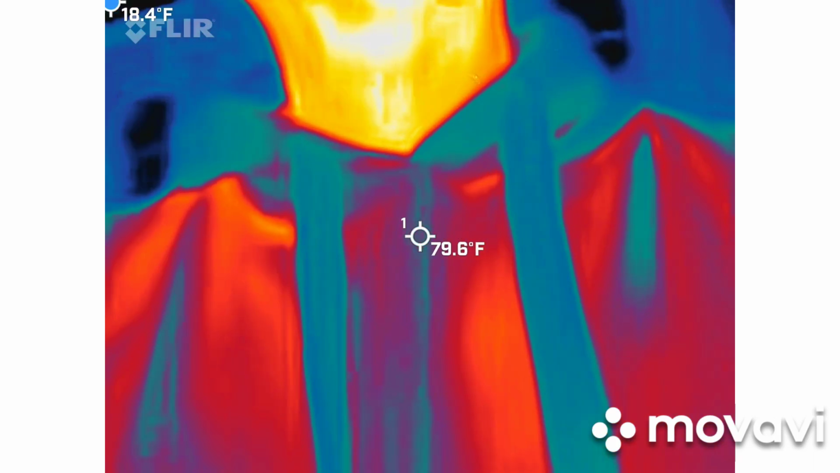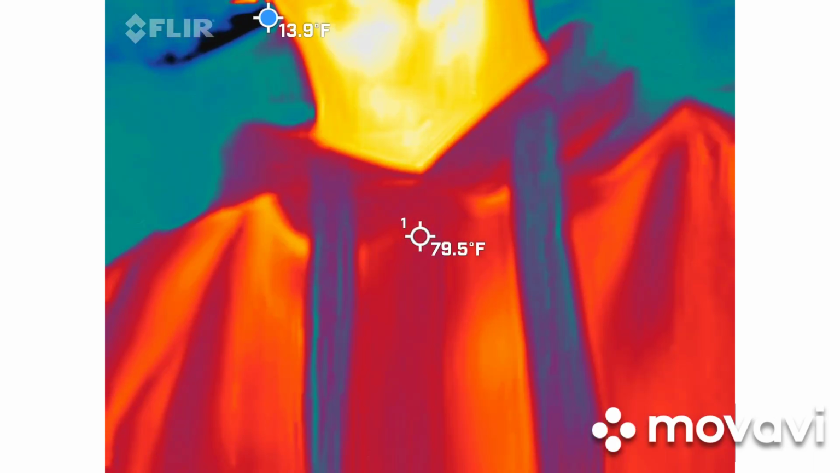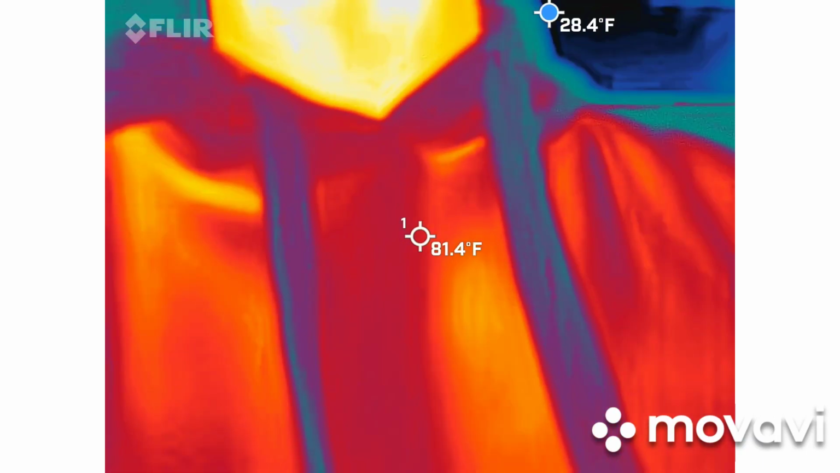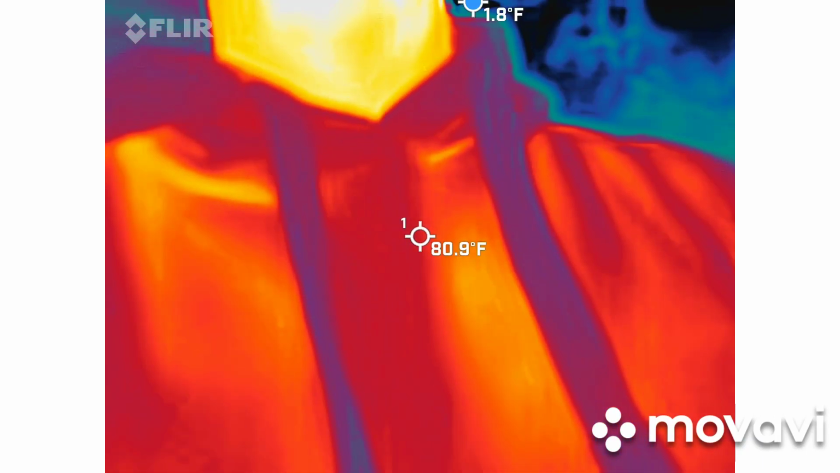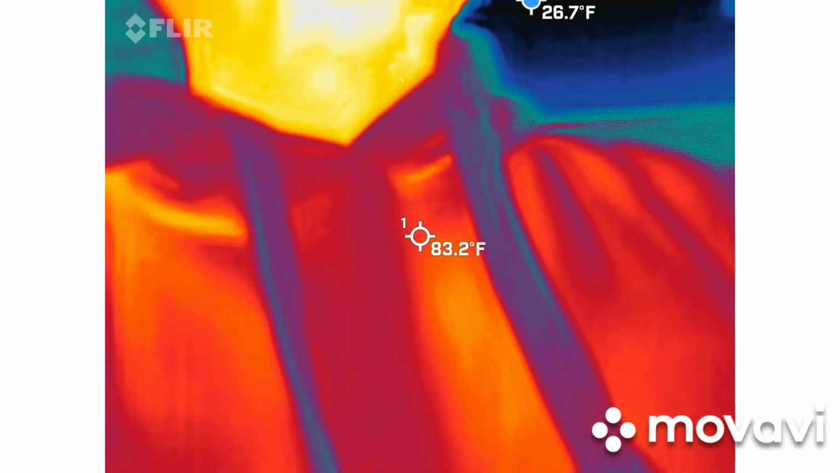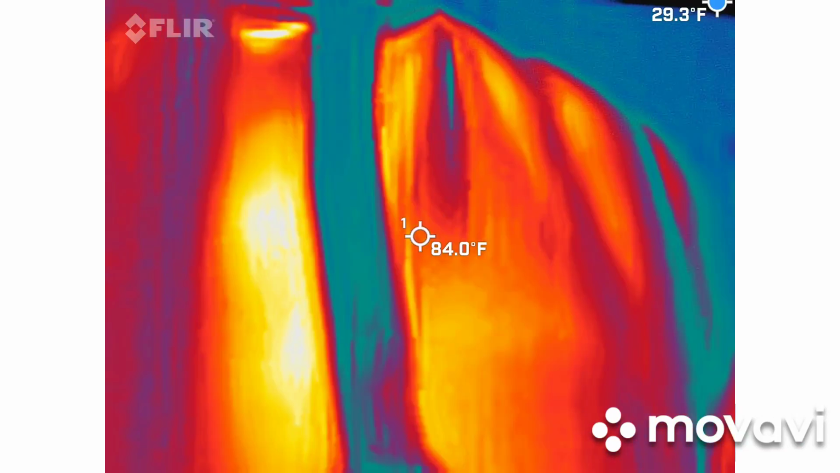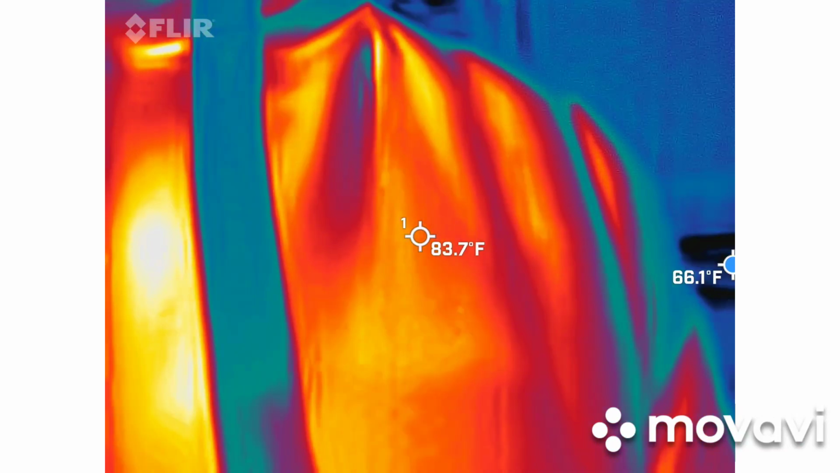There's also a blue dot bouncing around the screen. I had this set up so that way the blue dot will help you find the coldest spot in the frame at that particular moment. So it's going to help direct your eye, basically. So the person using this is also going to have a cheat sheet. There's a little bar on the right-hand side that does not show up in your video.